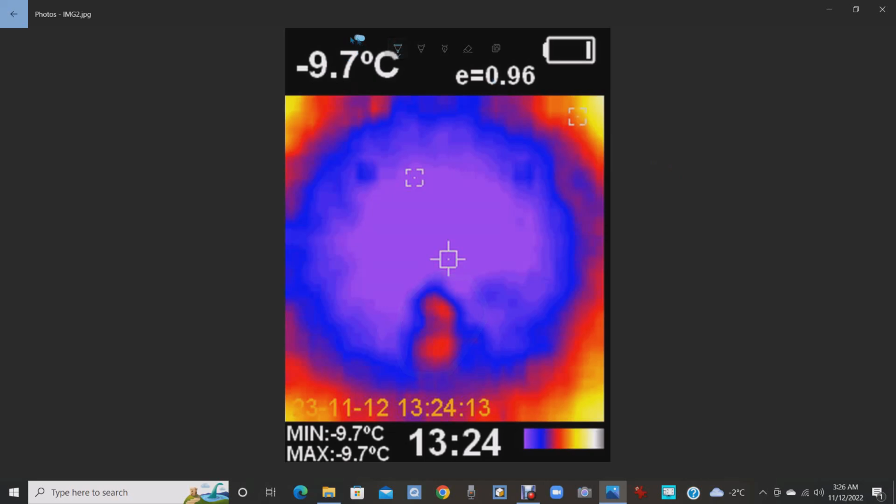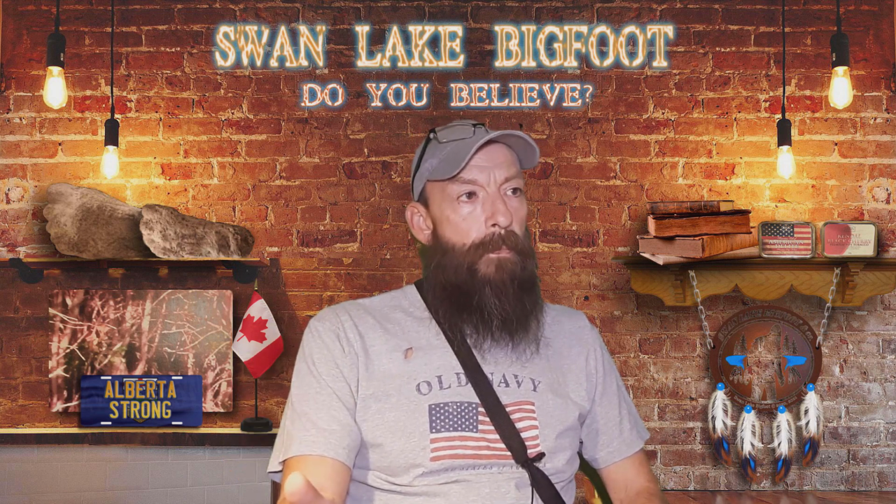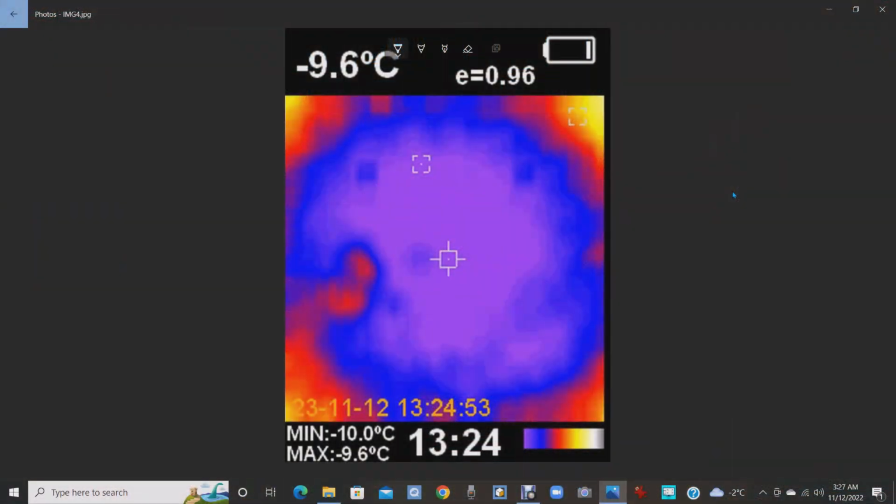Up here, pay attention to the temperature. After I had what I think may be a face right in front of me, I'm turning around to leave the area and the temperature's dropping. I've only walked about 40 feet from where I grabbed the first still with the face. This is the third image I was able to take, about 10 seconds later, and whatever was there on the trail directly in front of me moves to screen left. Minus 9.6.